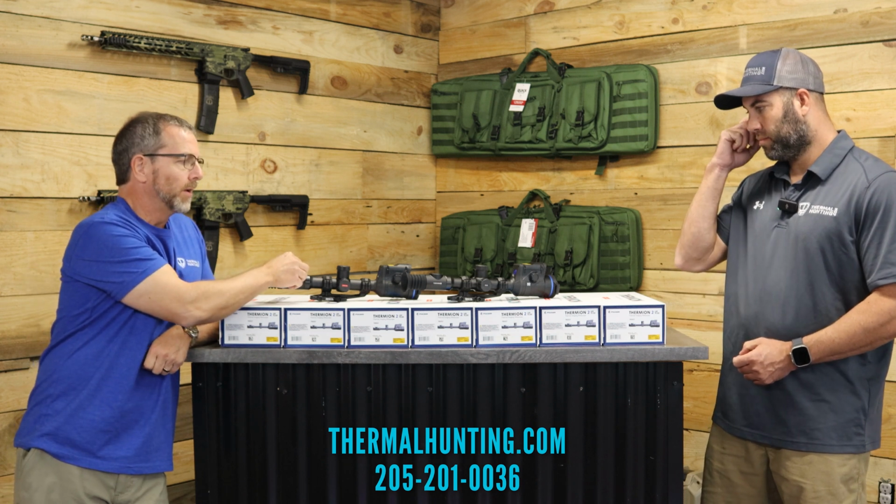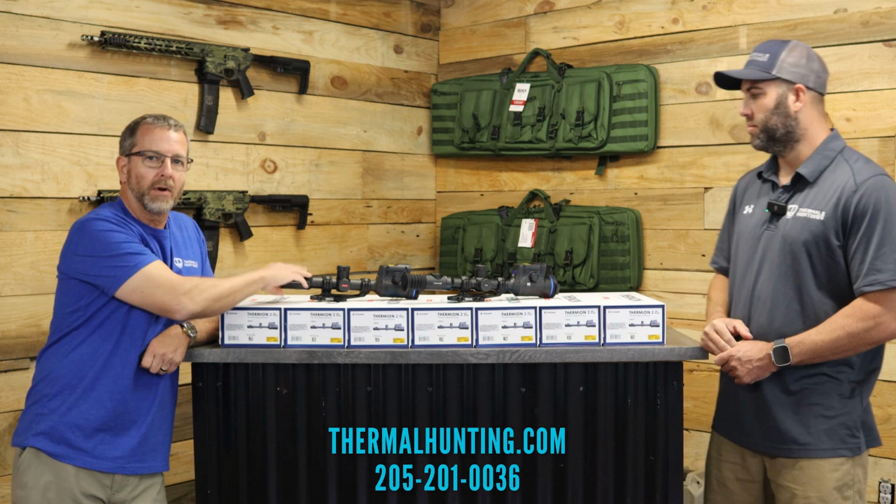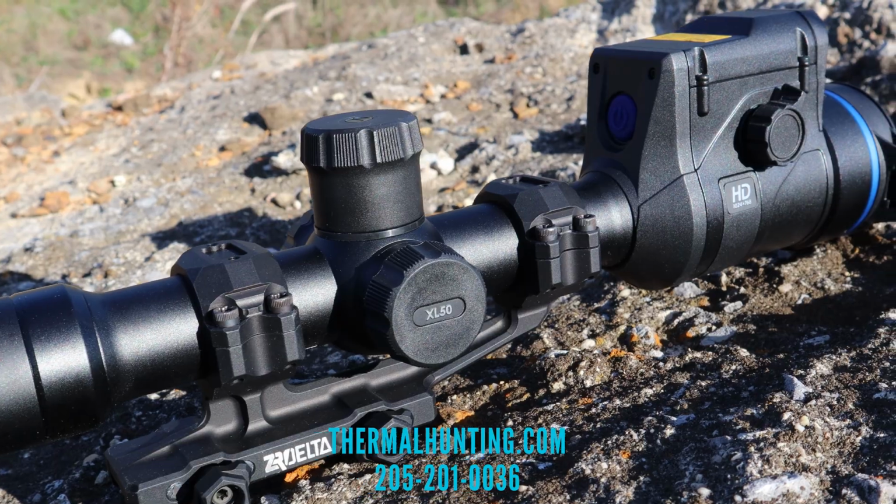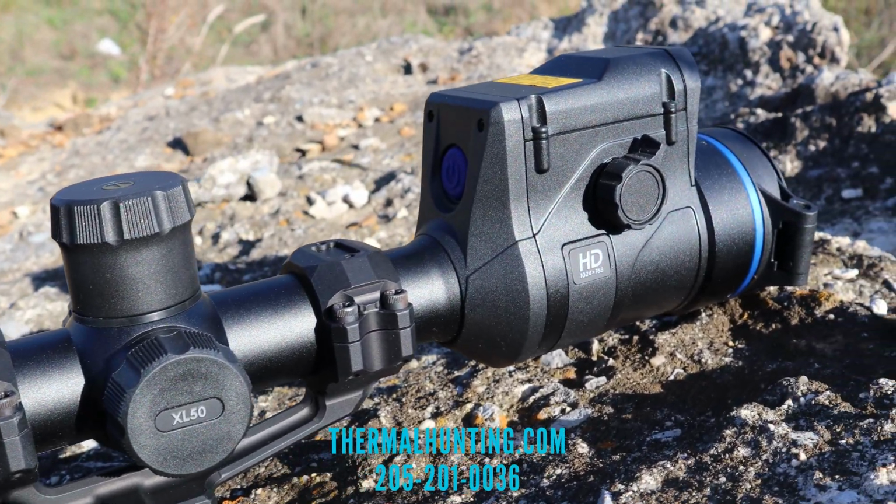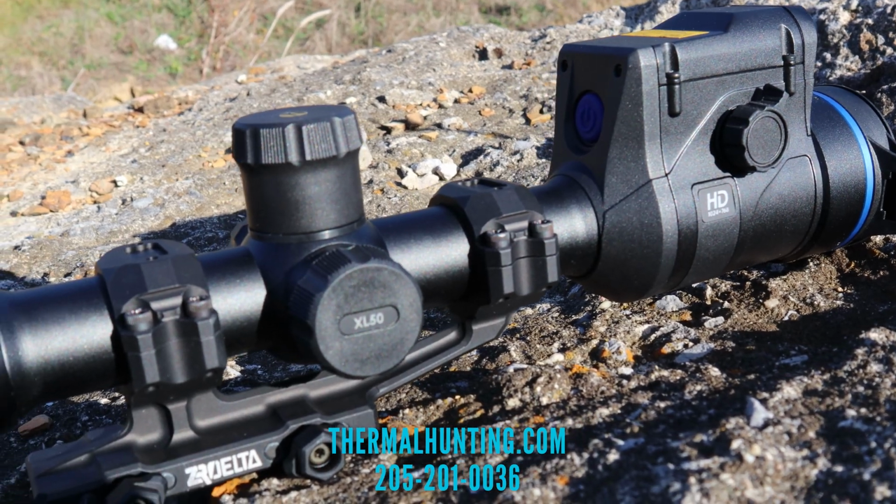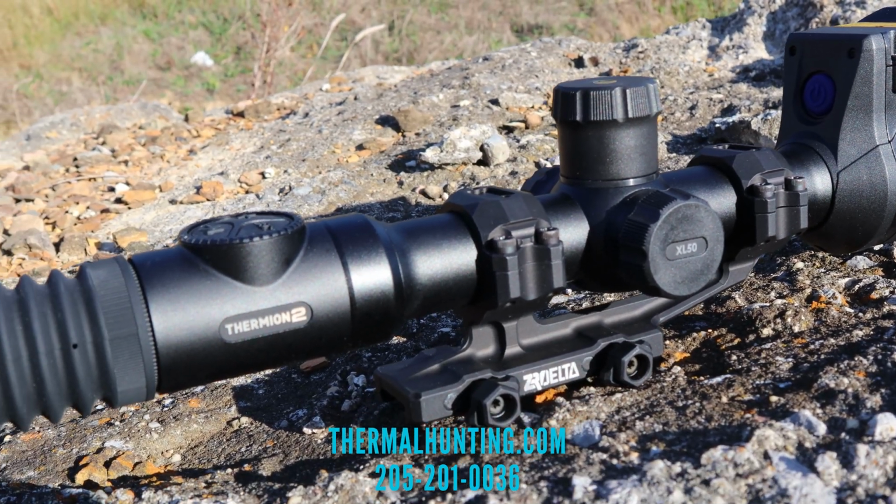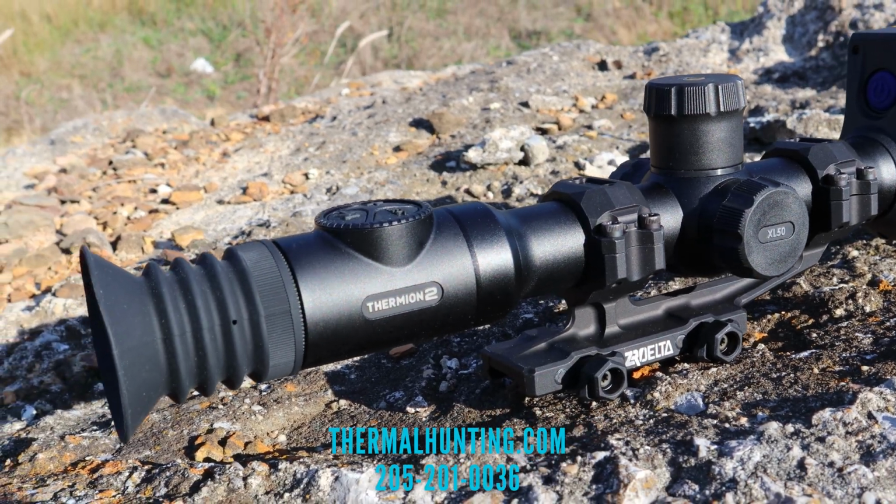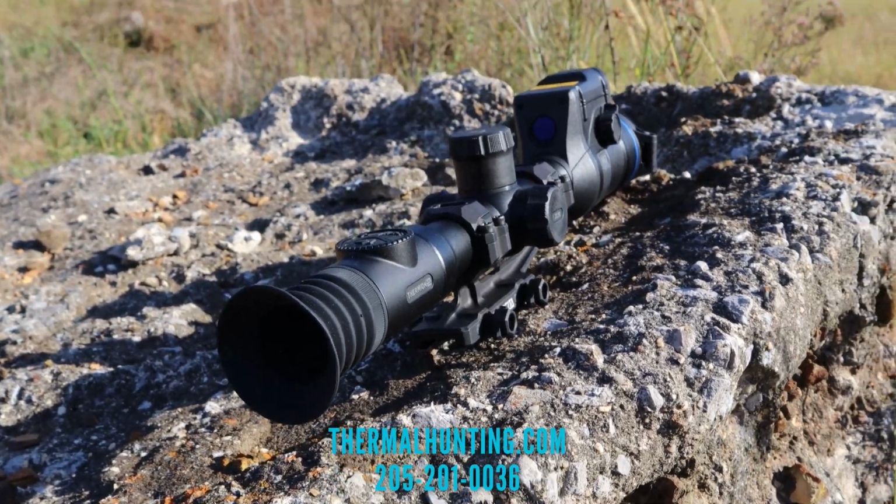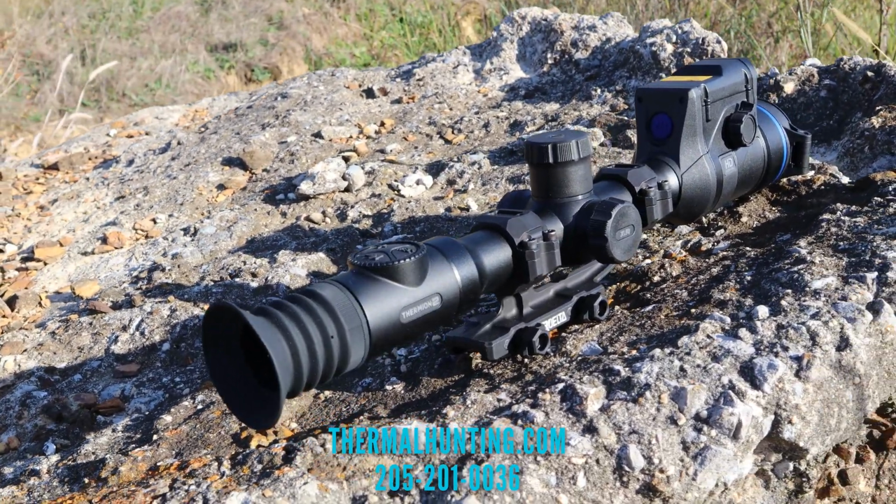It's the same features. As you guys know, in the dark, you're feeling around for things. It's the same buttons as the XP. Visually, just looking at it, really the only difference you can tell is up here on the objective. It says HD 1024 by 768. But just looking at it, that's really the only difference. It's just like the XP50. All the buttons are the same, the menus are the same.